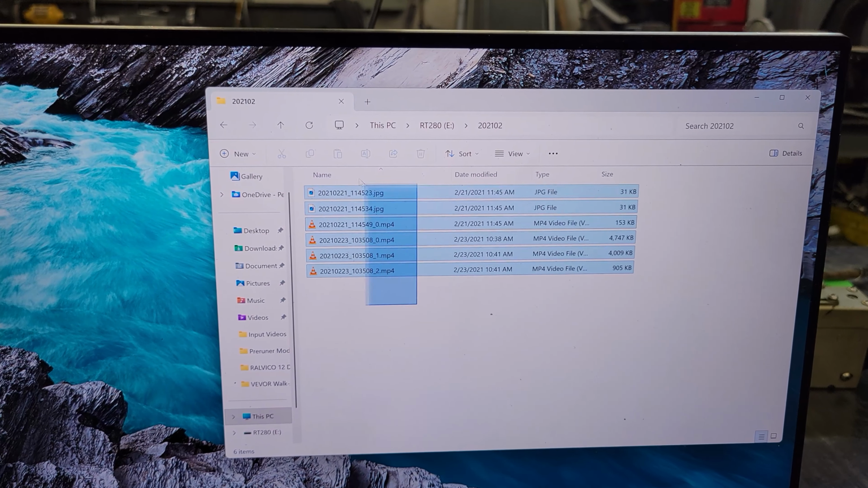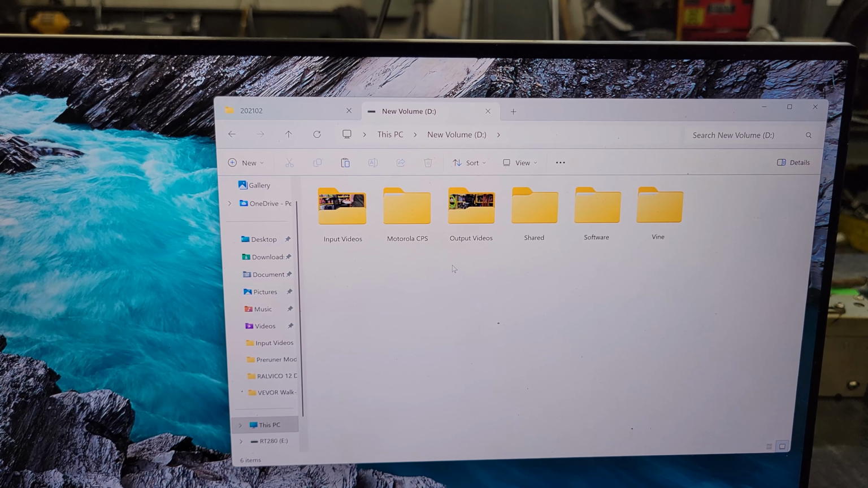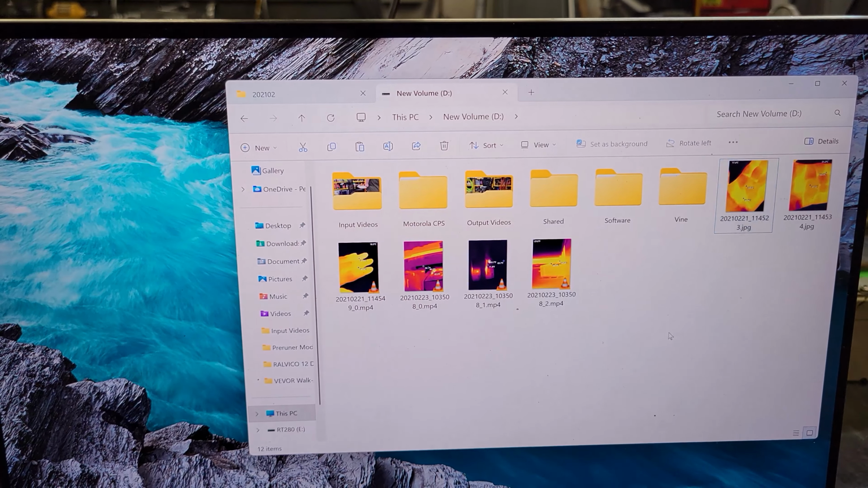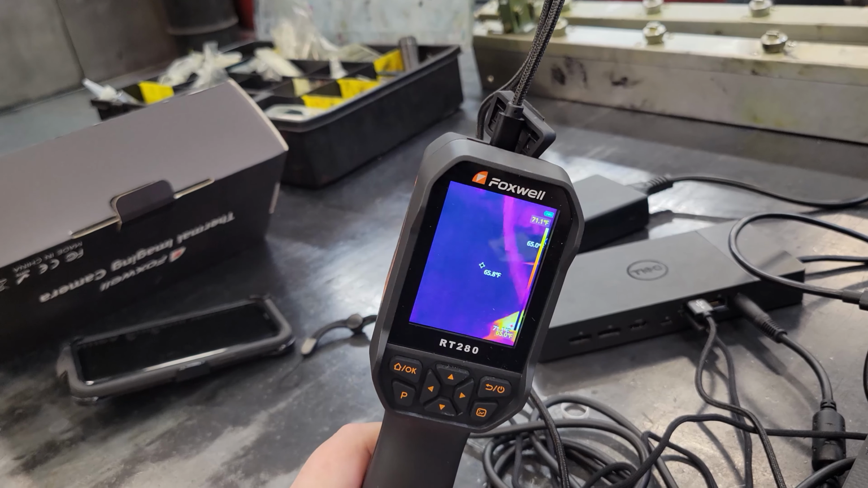So you can just take those. We can copy those to our computer somewhere. And there we are. Email it to our buddies. And we are good to go. So yeah, overall, that is a pretty sweet little thermal camera.